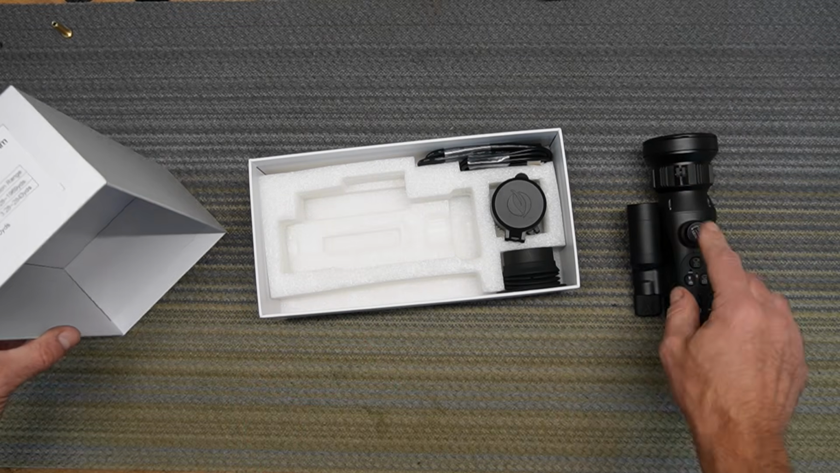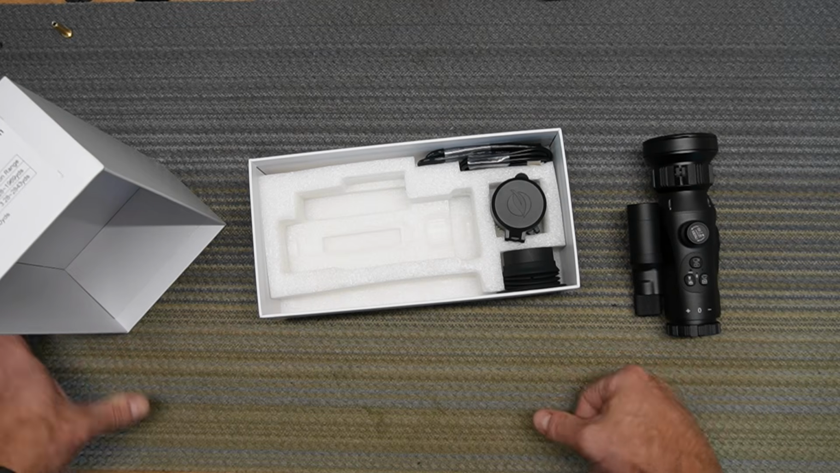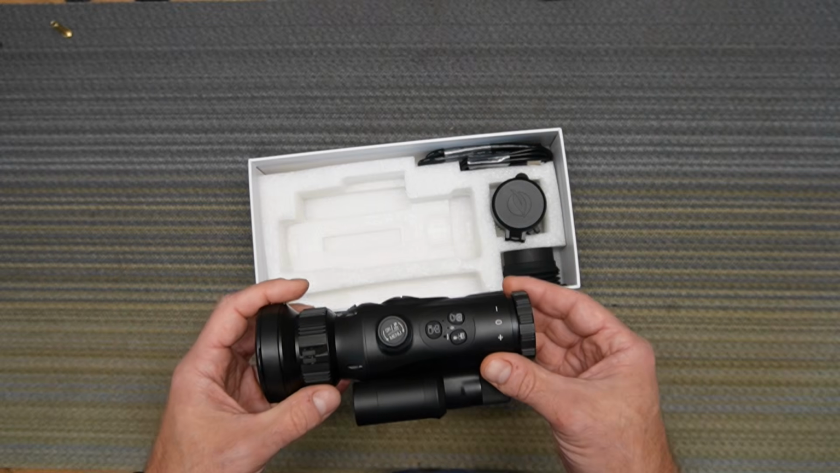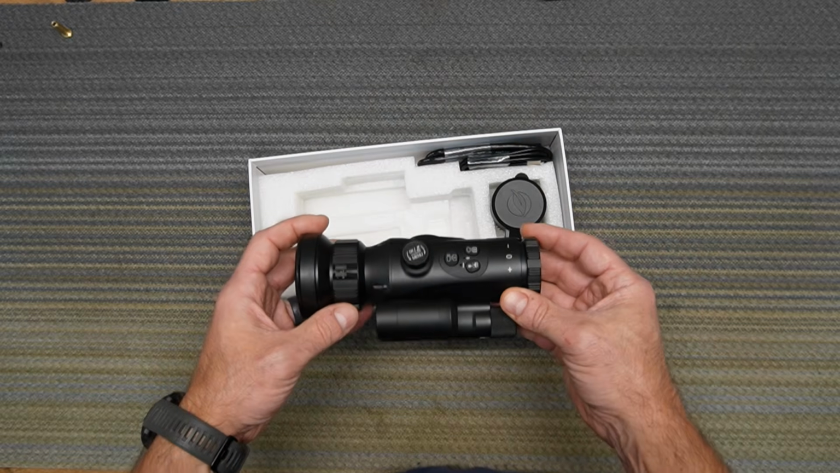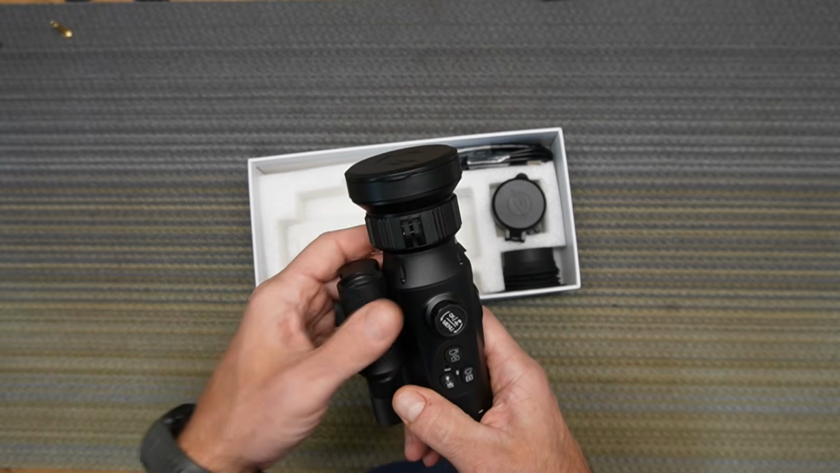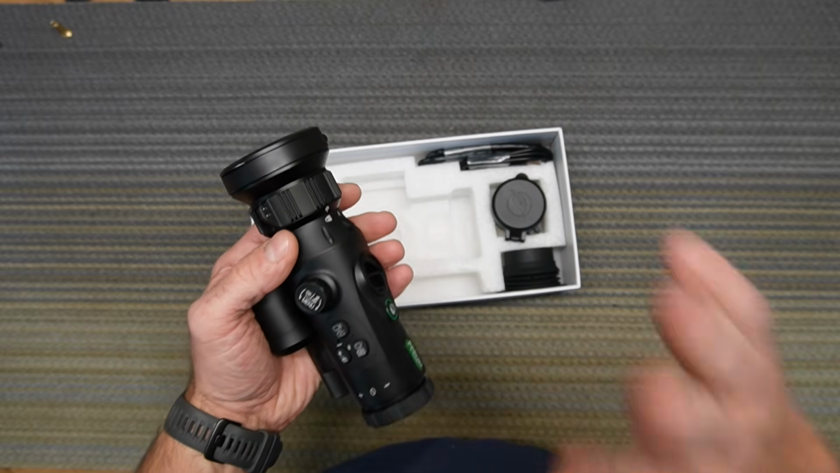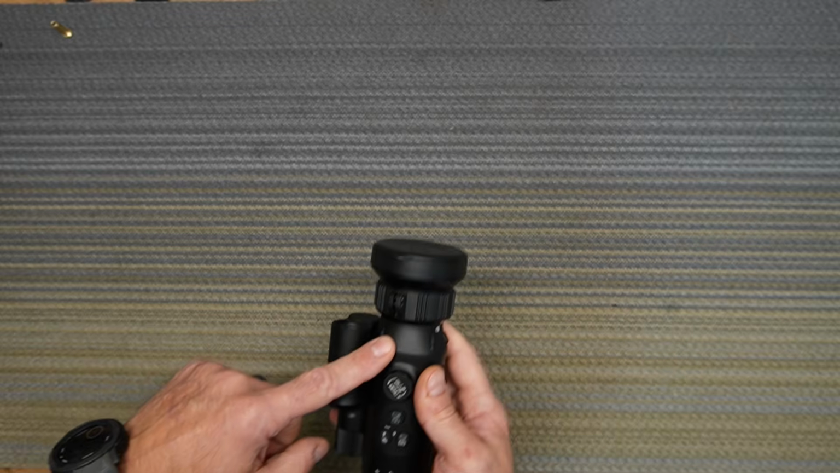So the rangefinder, let me tell you something. The rangefinder is good up to 1300 yards. This thing is NEMA 6-7, so it can literally be dropped in the water, picked up, be in the rain, in the snow, hunting out there, with water pouring on it, and you'll continue on. Okay, refresh rate. Let's change the. There you go.